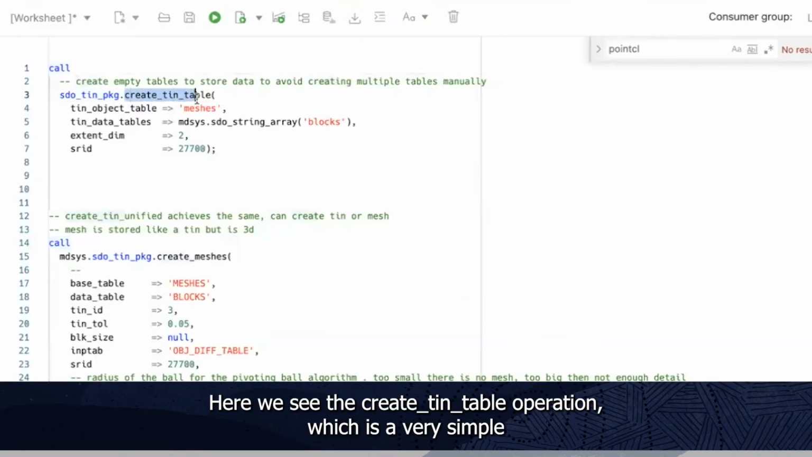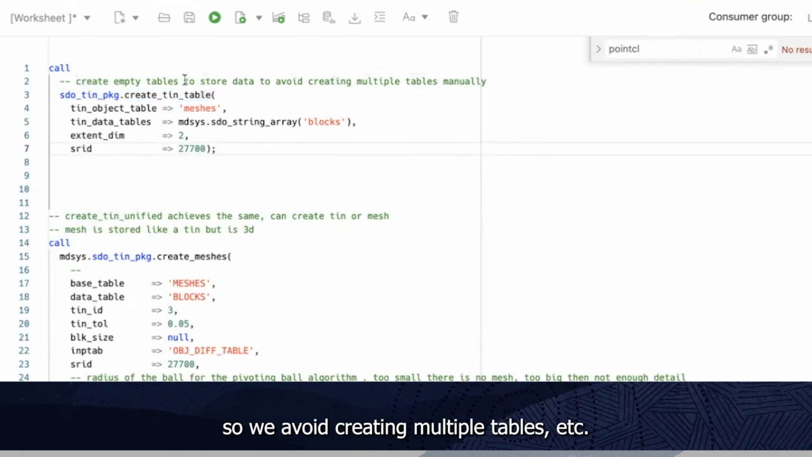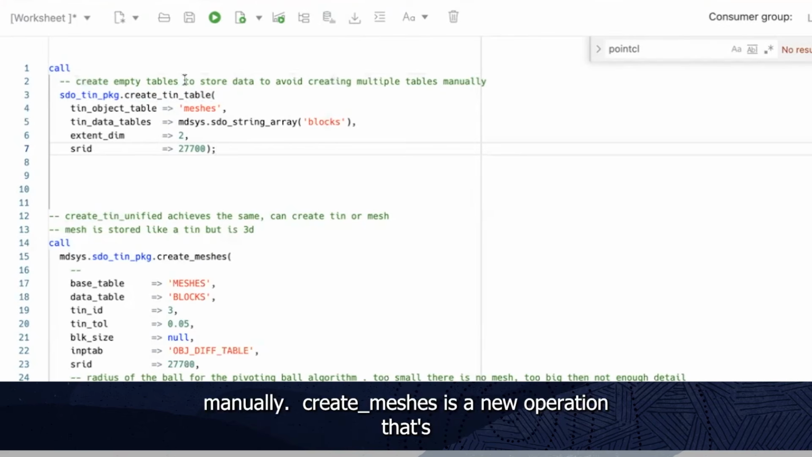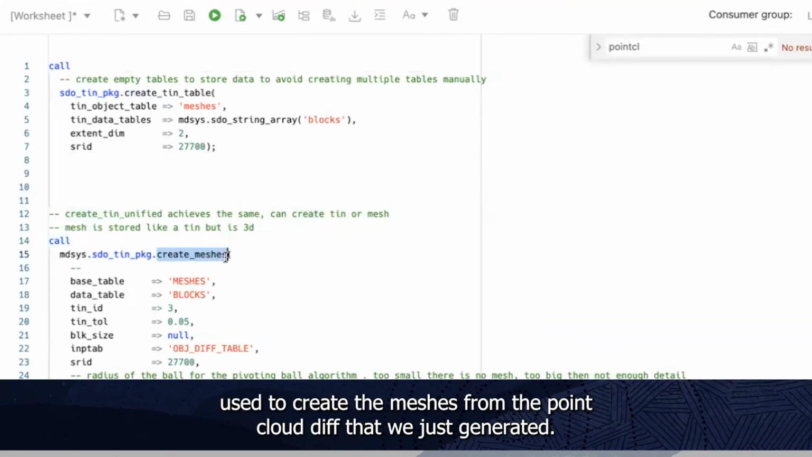Here we see the create tin table operation, which is a very simple convenience operation to create empty tables to store the data, so we avoid creating multiple tables, etc. manually. Create meshes is a new operation that's used to create the meshes from the point cloud diff that we just generated.